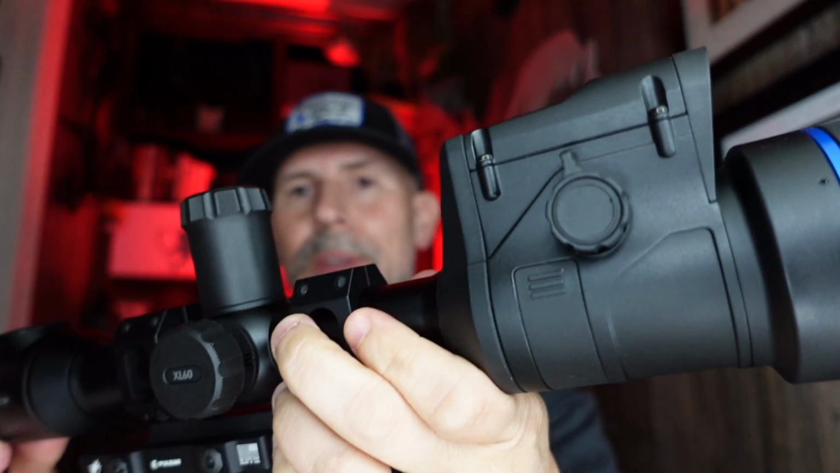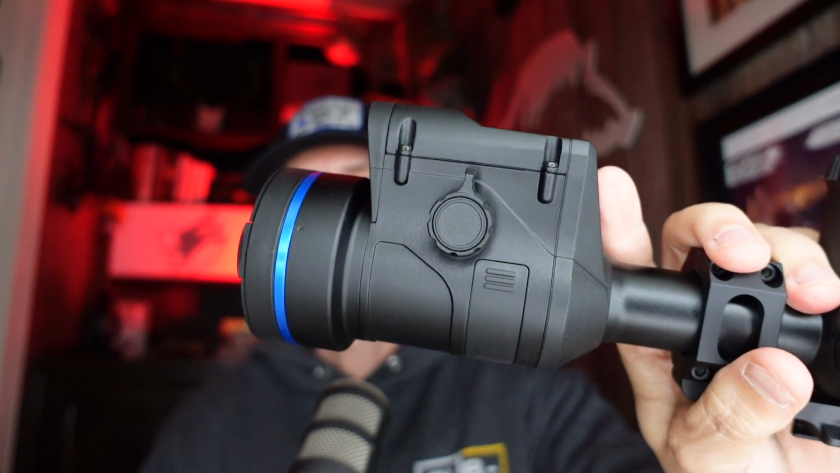You've got your buttons right here on top by the eyepiece. Very easy to navigate through at night. Very easy to find and feel which button you're on. You've got your blue power button on the back right here. And these knobs here on the side, there's one on each side. That is your objective lens focus.